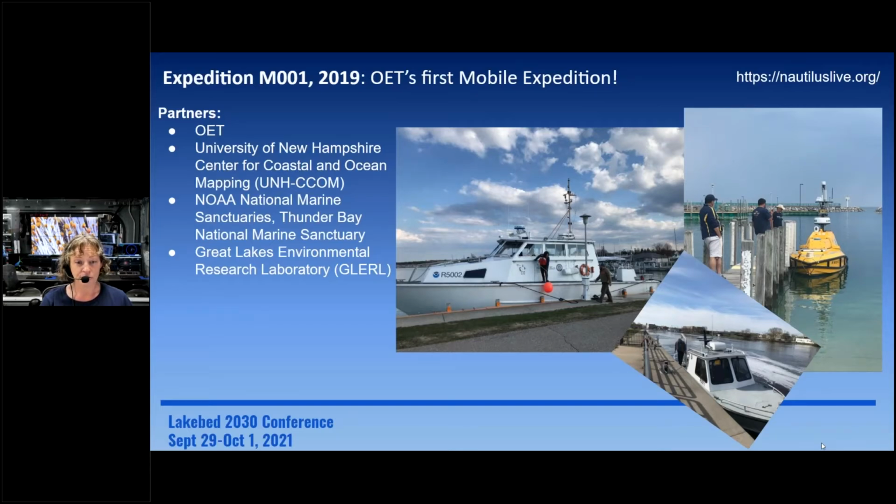MO01 with Thunder Bay was our first mobile expedition, and this was with Stephanie and our partners at Thunder Bay. We couldn't take Nautilus there. That would be a tricky situation to get the ship there. So instead we sent our team, as far as communication folks and mappers and expedition leaders, to Thunder Bay to be part of this. We also then partnered with our colleagues at UNH CCOM, also part of the Ocean Exploration Cooperative Institute, and they brought their autonomous surface vessel Ben, which I'll talk about a bit more in the next slide.